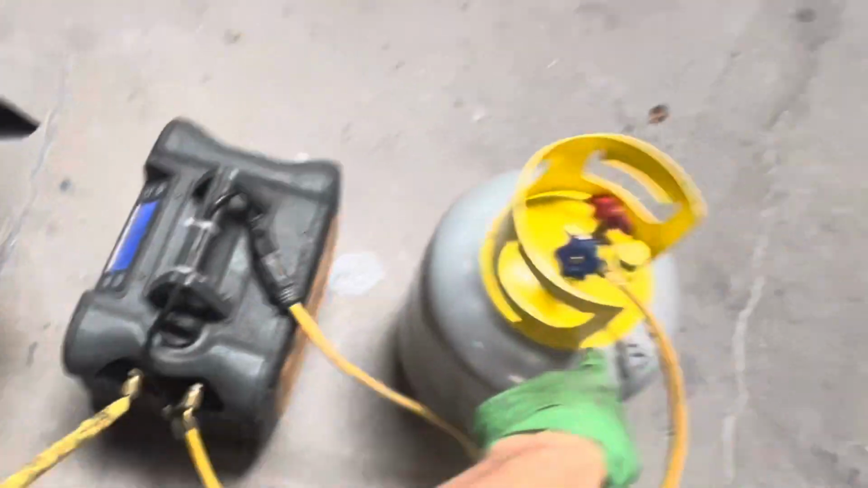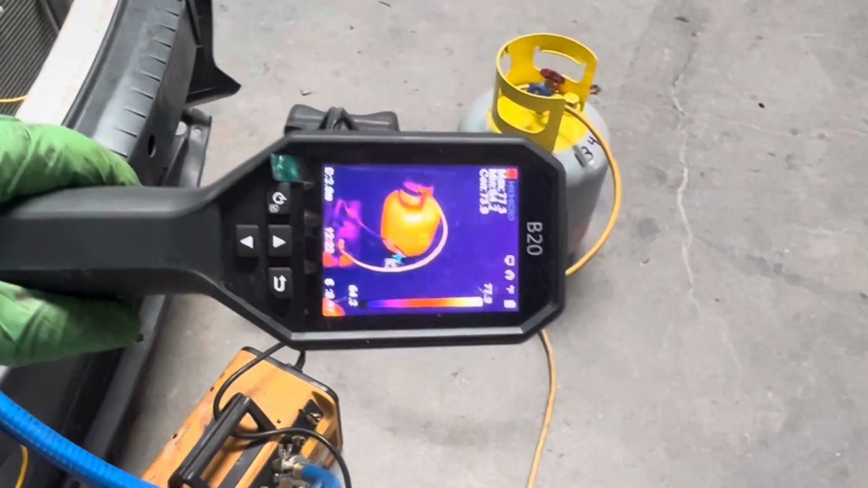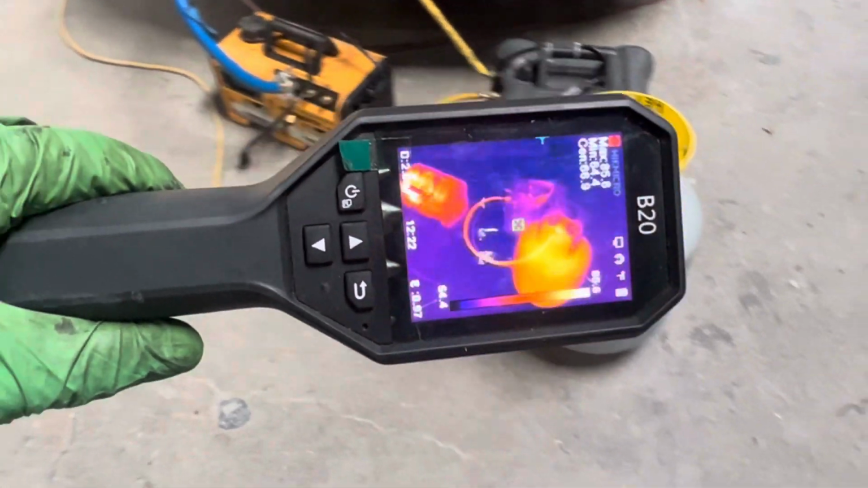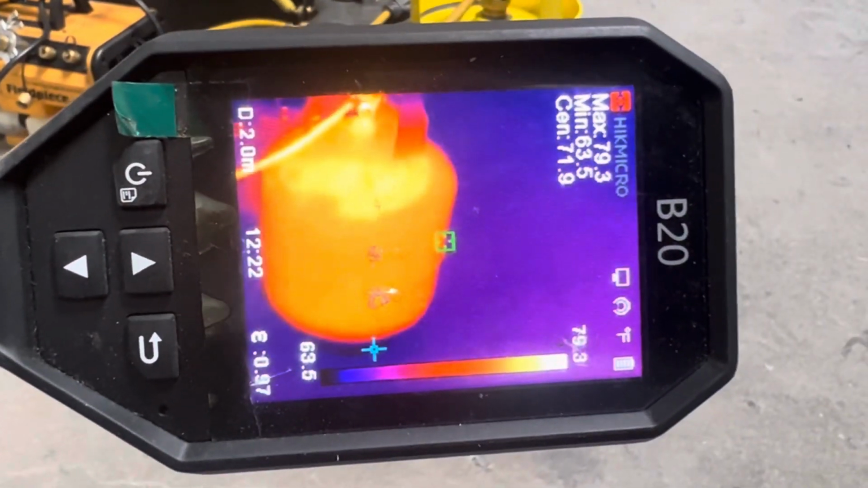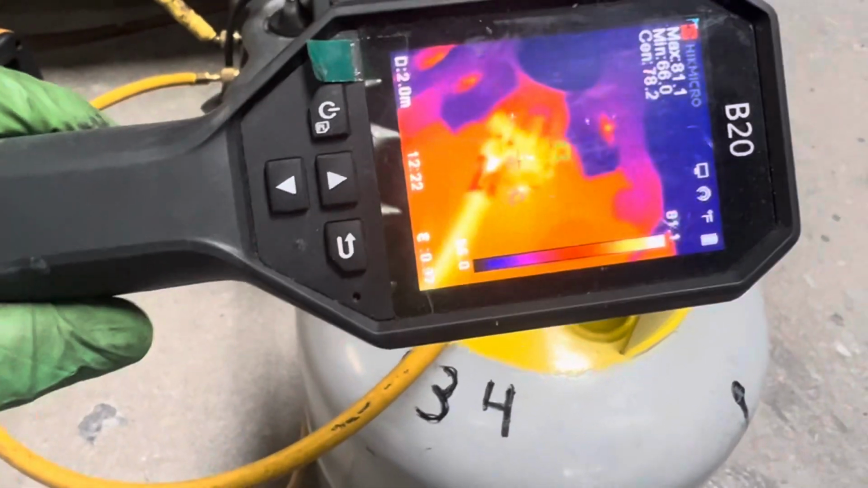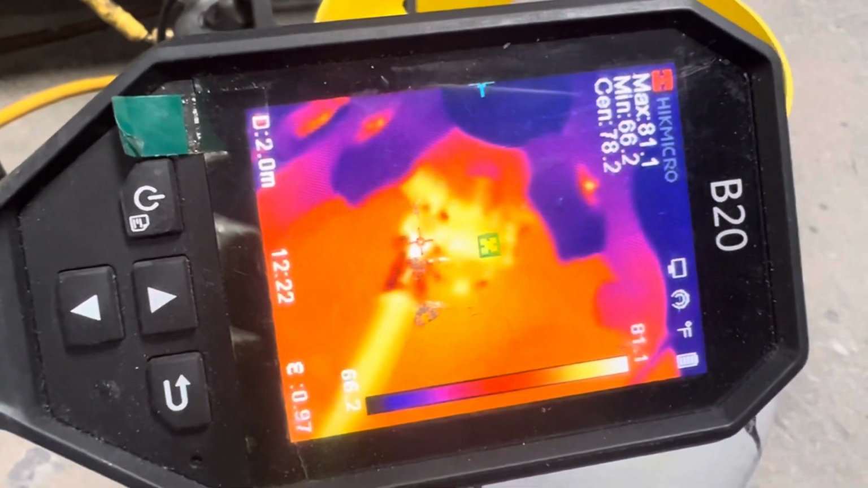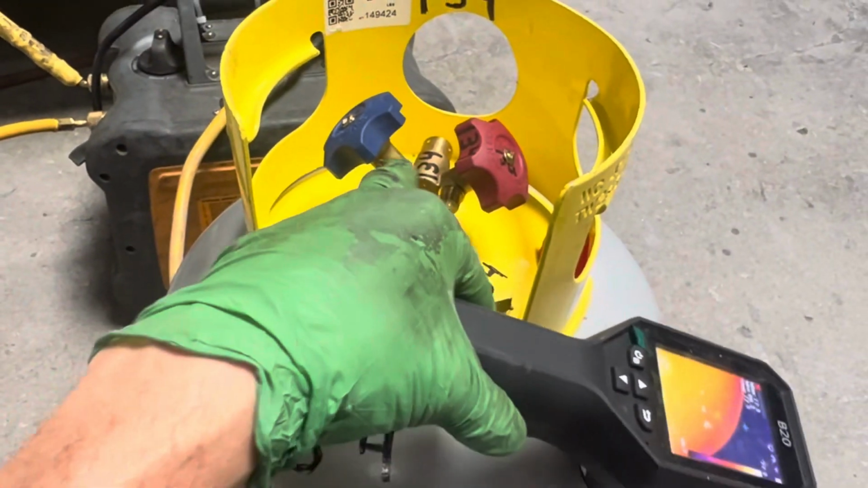Let's take a look over here. What's going on over here? Oh wow, look at that tank. Remember that tank was cold? In comparison, you can see the motor over there, but look at that tank. That tank is no longer the coldest thing. Let's get up here towards where it goes in, right there. See, the knobs are cold, they're plastic and suspended out in air, but right at the entrance point, you've got a maximum of 81 degrees, right at the hot spot.